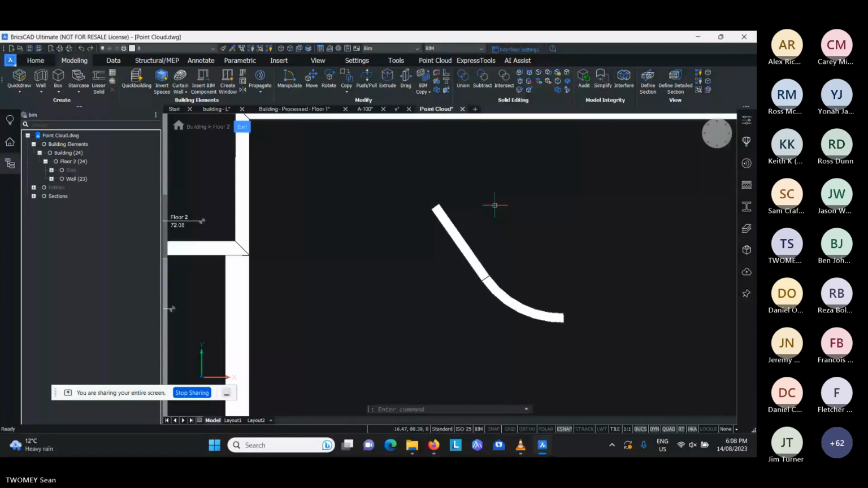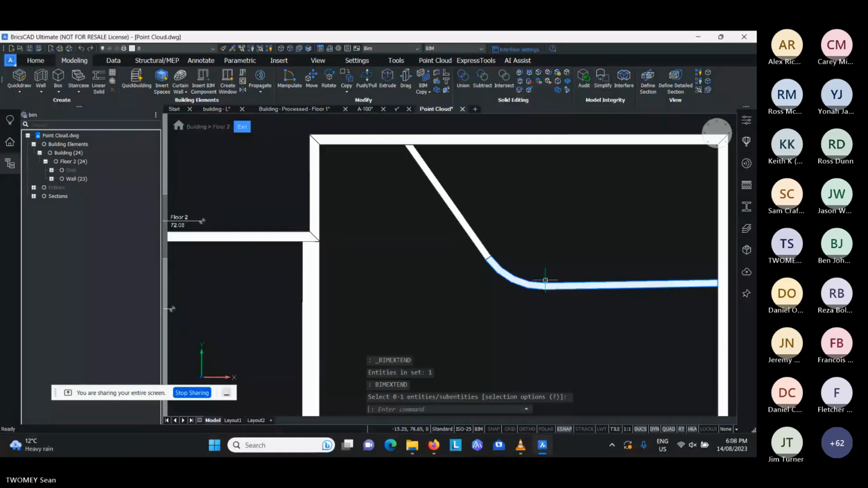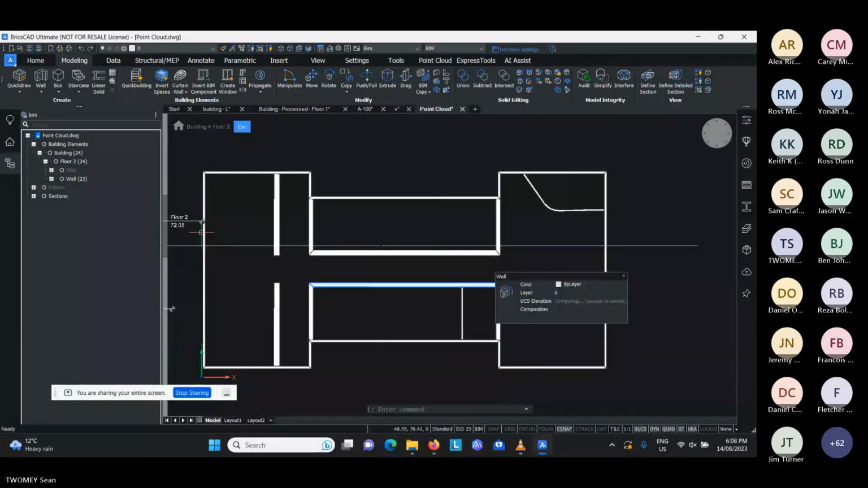That more obscure wall that I just drew works the exact same way in terms of BIM trim and BIM extend. So if I click on BIM extend here, it will do the exact same thing. I've built up my strange shaped room here. Yeah, so good question. Glad you reminded me of that.